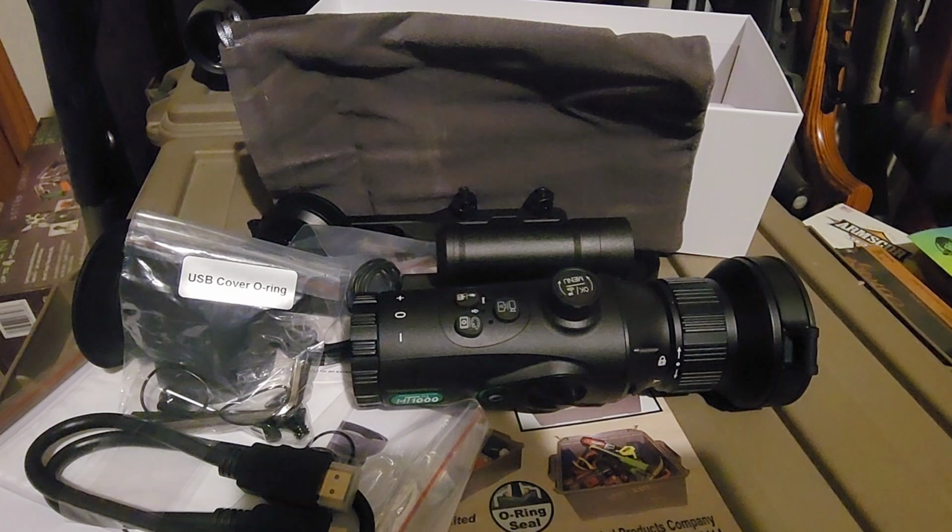Again, it has 11 different, not the proper terminology, but 11 different color modes, heat modes, whatever. So again, stay tuned for that part 2 if you want to see this thing really tested out in the dark against living critters and stuff like that. And we'll test out all the parameters.